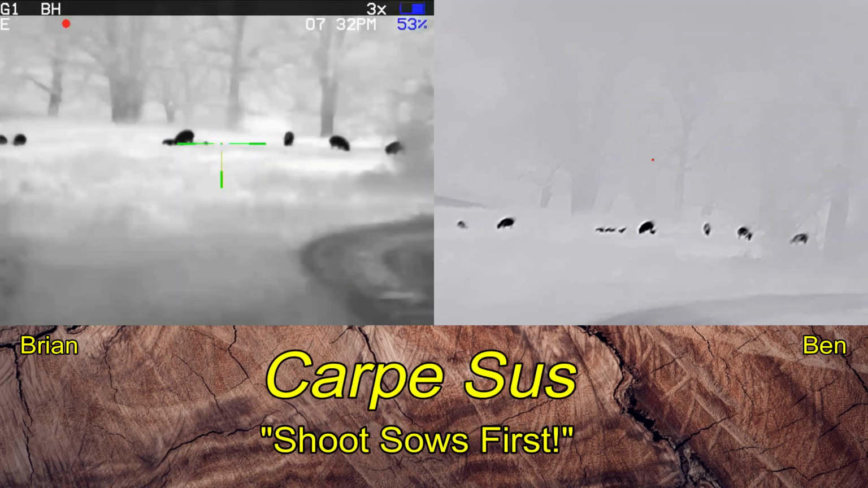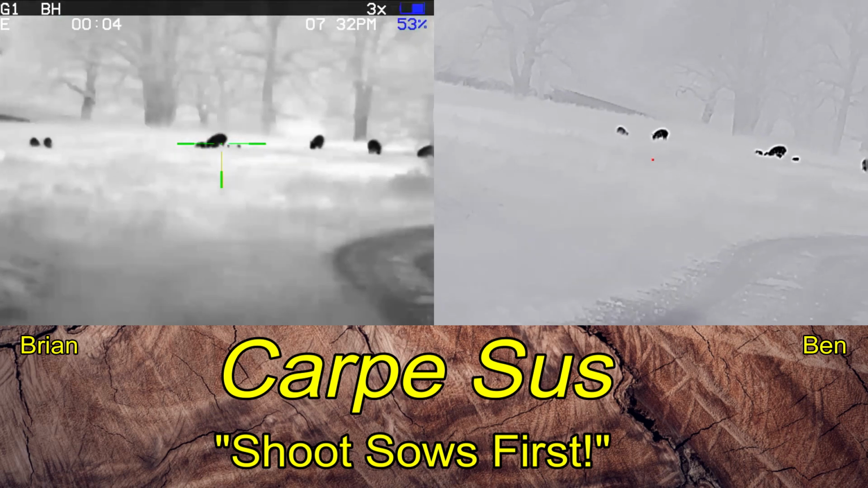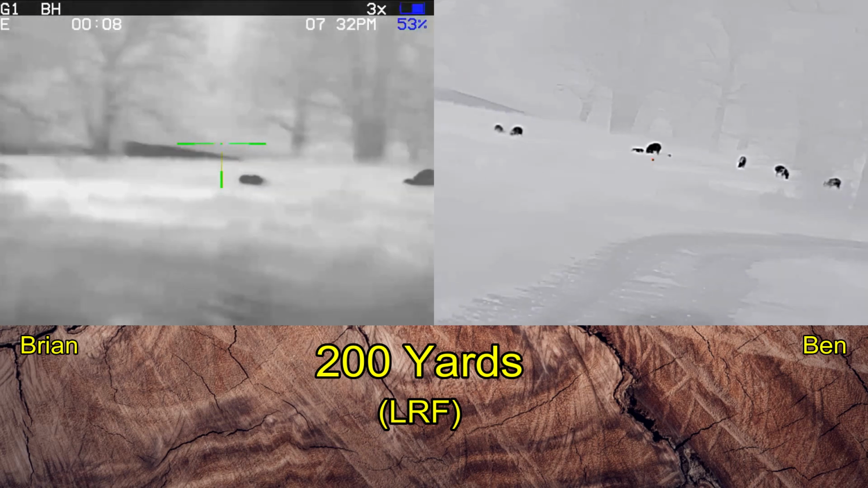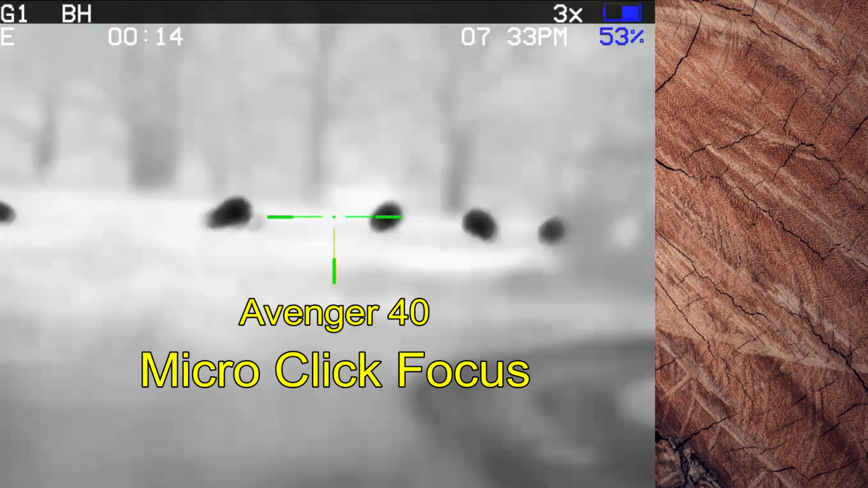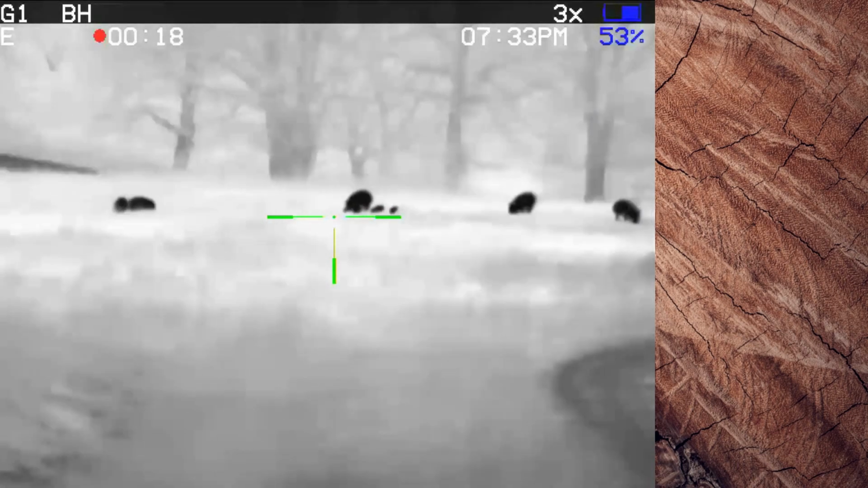And Carpe Sus, when no beavers showed up, we moved to another part of the property, and we've got a small sounder of hogs. They're 200 yards away according to Ben. I'm just doing the focus. You can see where I go in and out of focus very easily. Alright, we're going to move up.